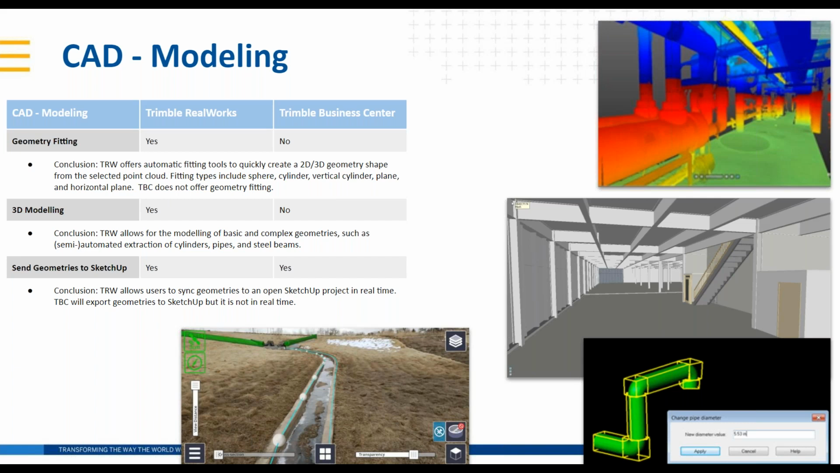So RealWorks allows for basic or complex geometries, such as the semi-automatic extraction of cylinders, pipes, and steel beams. So, once you start crossing over into that HVAC world, kind of step in both feet indoors with your scanner, and the indoor elements, RealWorks is particularly strong there.